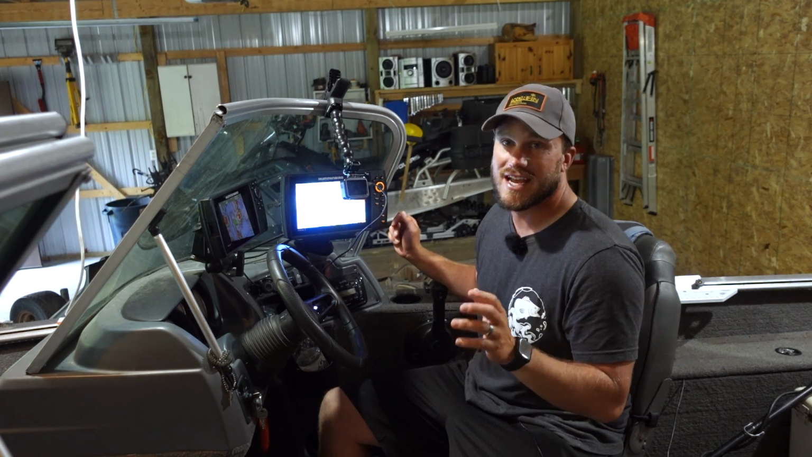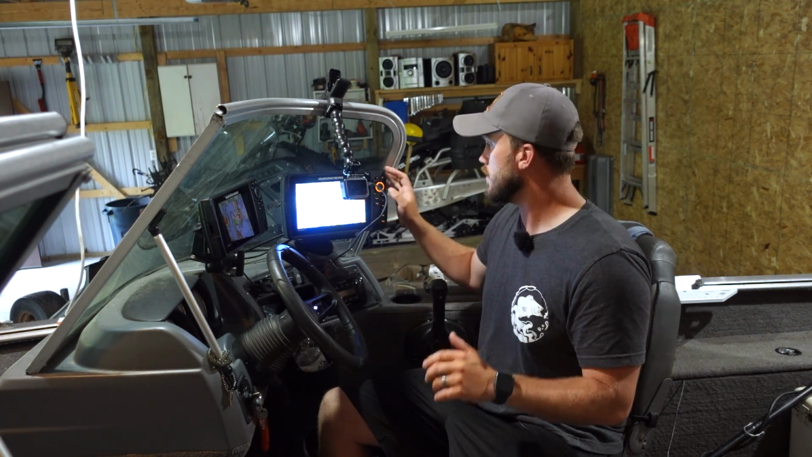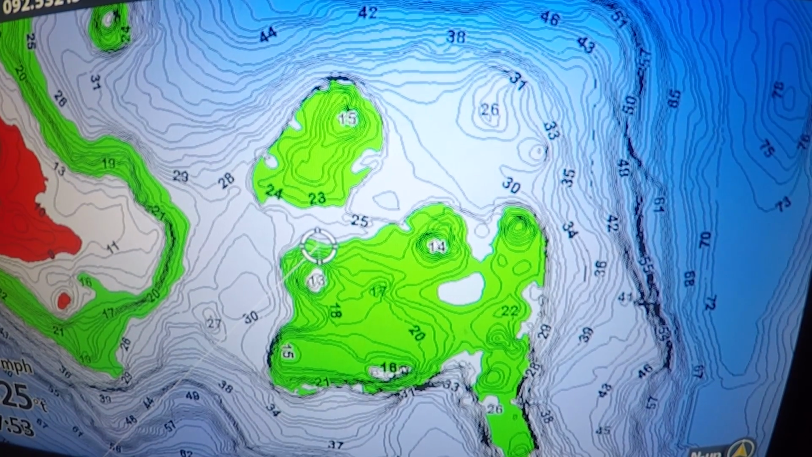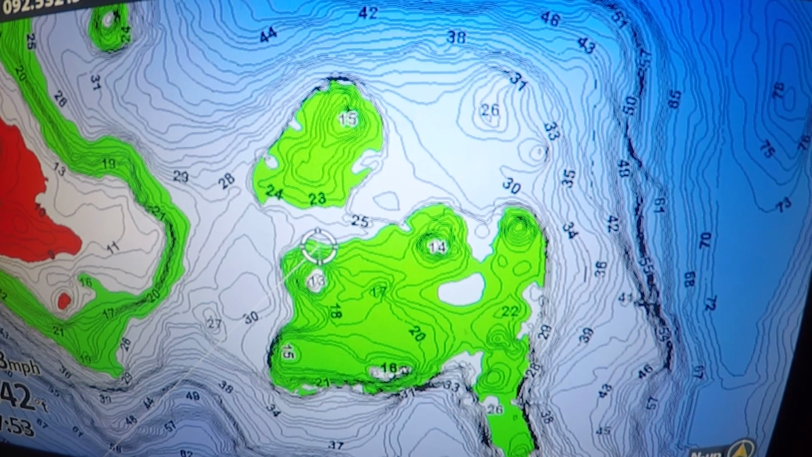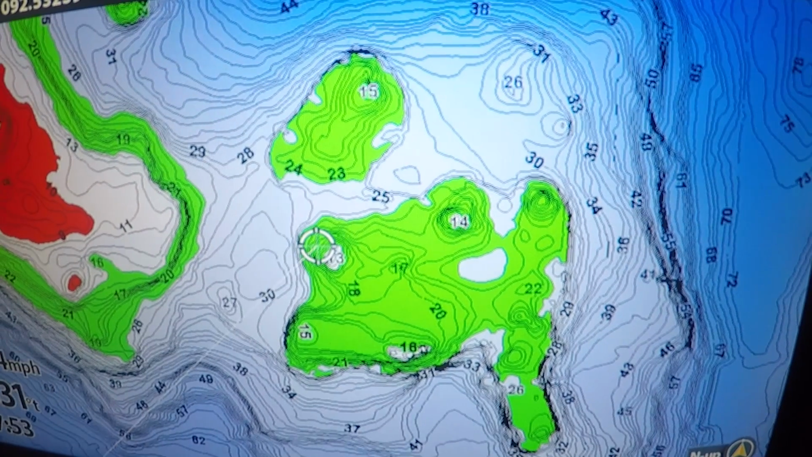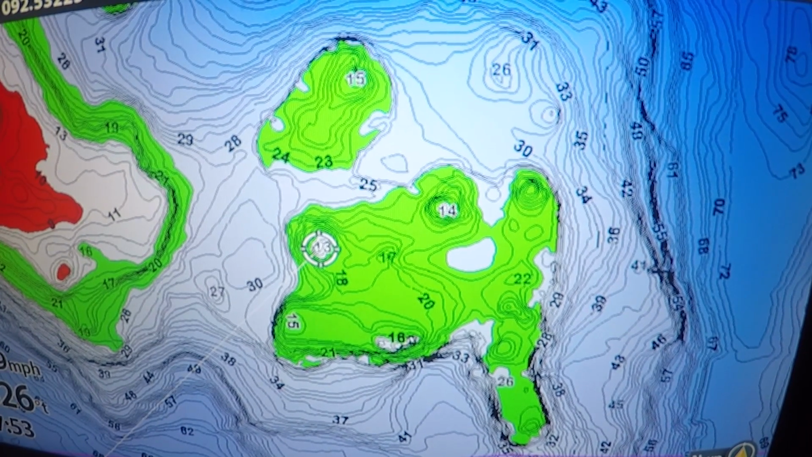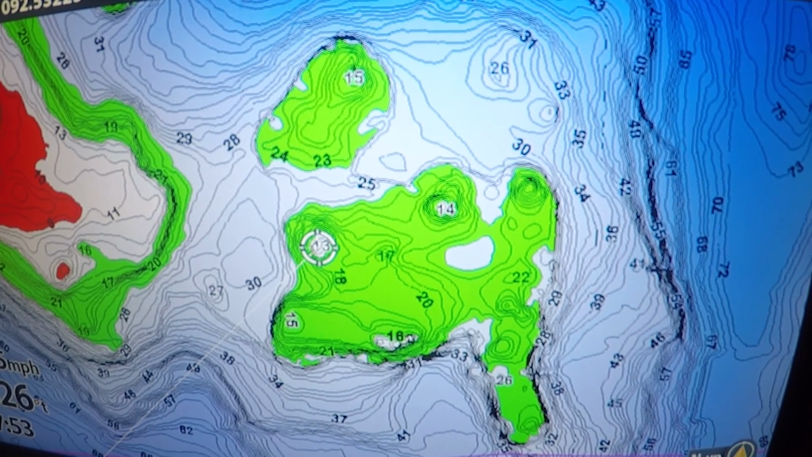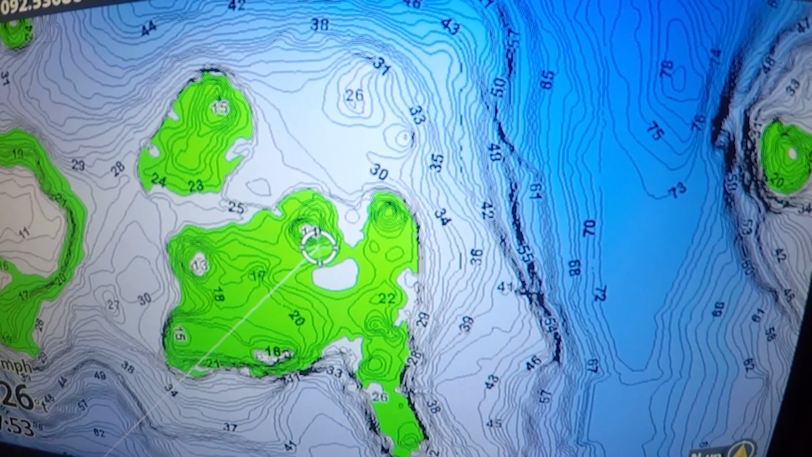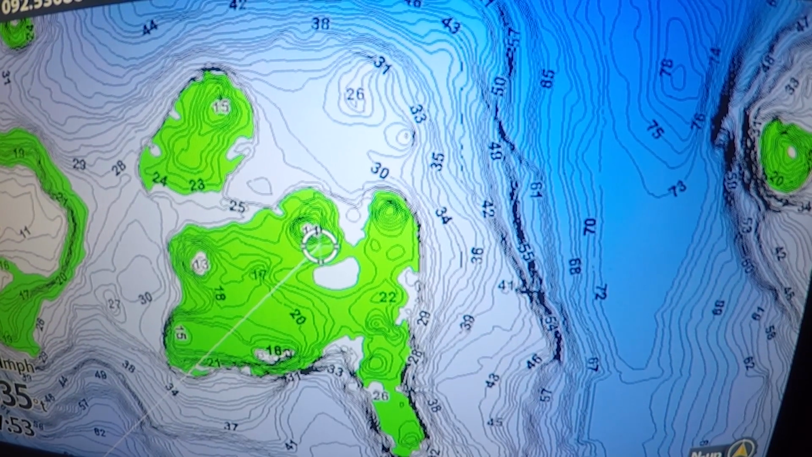So now that I've identified the structure that I'm looking for, I can zoom in a little bit more and really start to break down the spot on the spot. Right out of the gate, some of the first things that I check on these spots is the top. You can see this series of humps right here has some high points to it. Here's one, looks like maybe 13. There's one right here at 14, another one at 16.